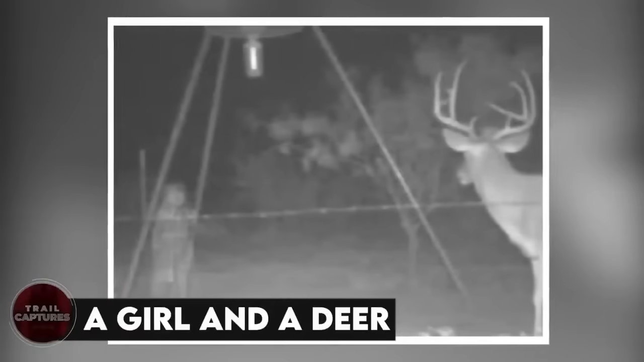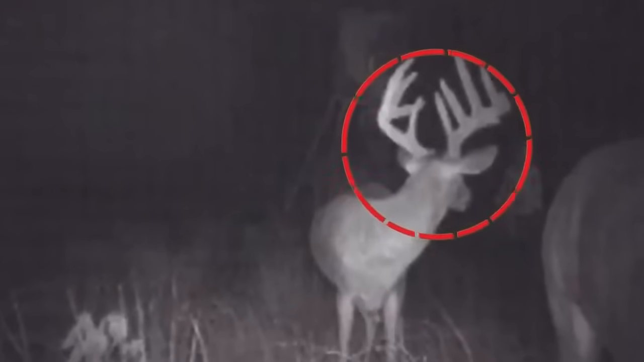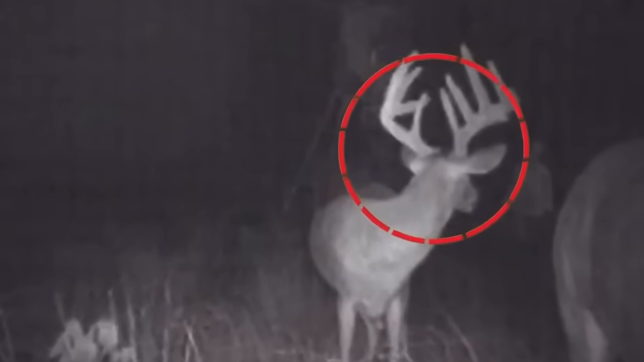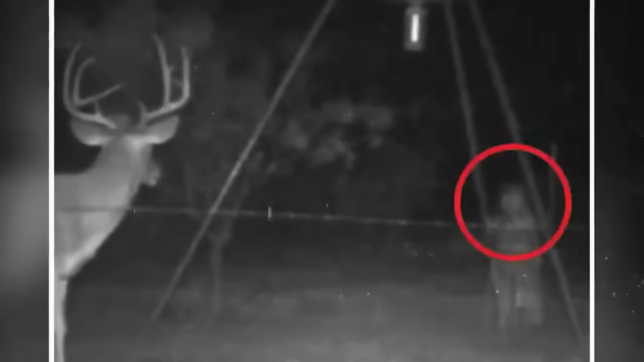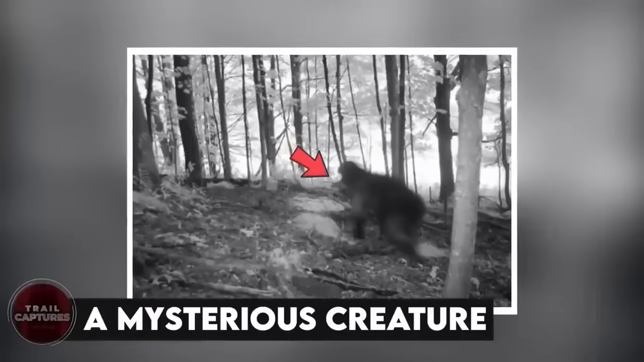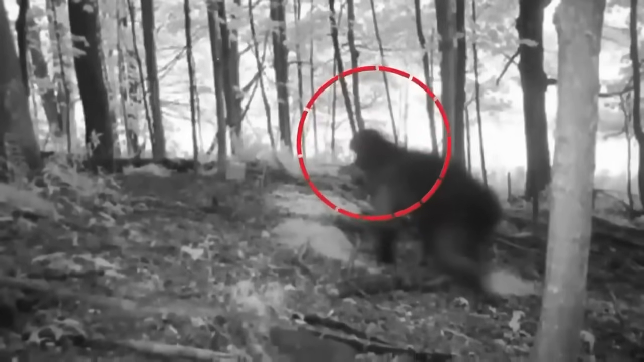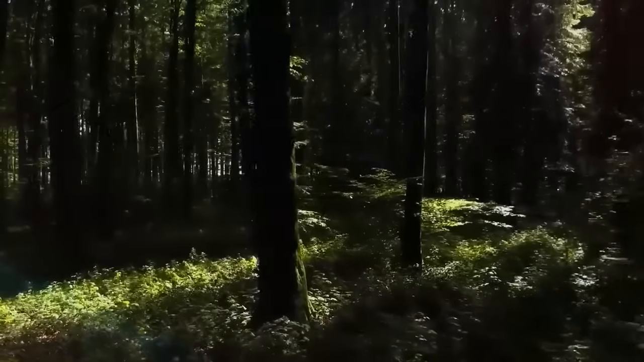A girl and a deer. This photo was taken in Big Spring, Texas. At first glance, you might think this is just a normal picture capturing some wildlife, but unfortunately, it is not. There was something much more frightening that appeared. Once you notice the little girl all alone and the deer staring suspiciously at her, you'll get chills down your spine. A mysterious creature. This mysterious creature was captured on a trail cam earlier in the day in 2011.